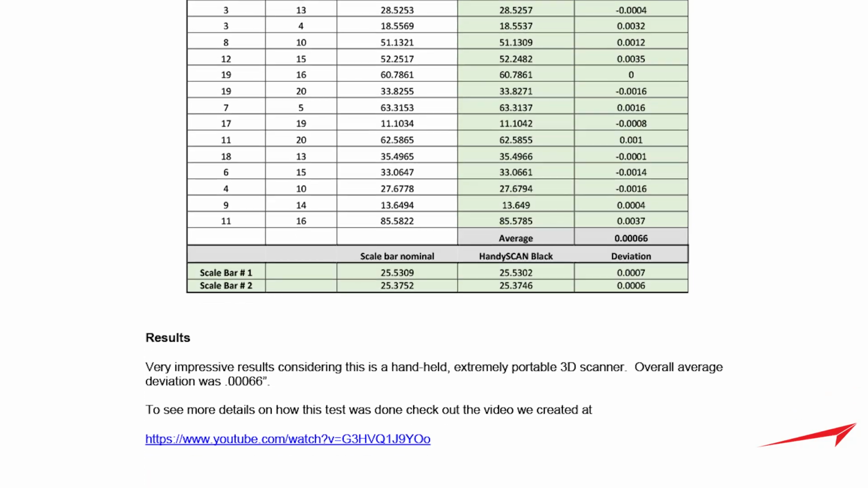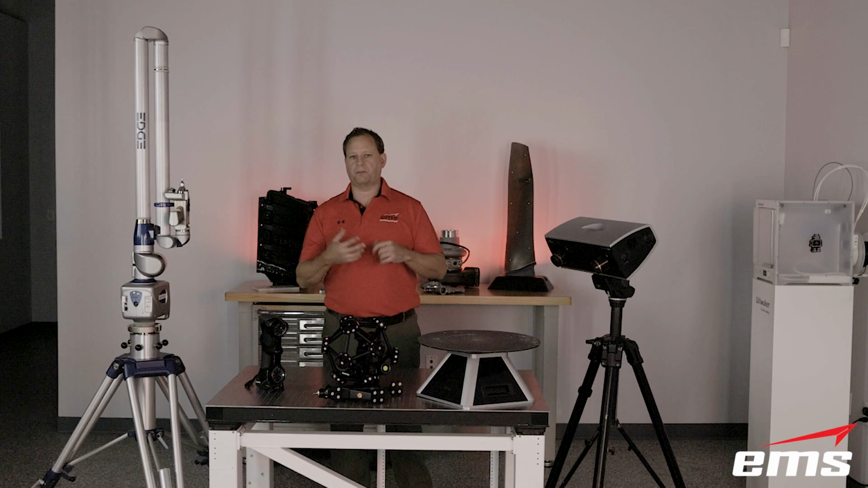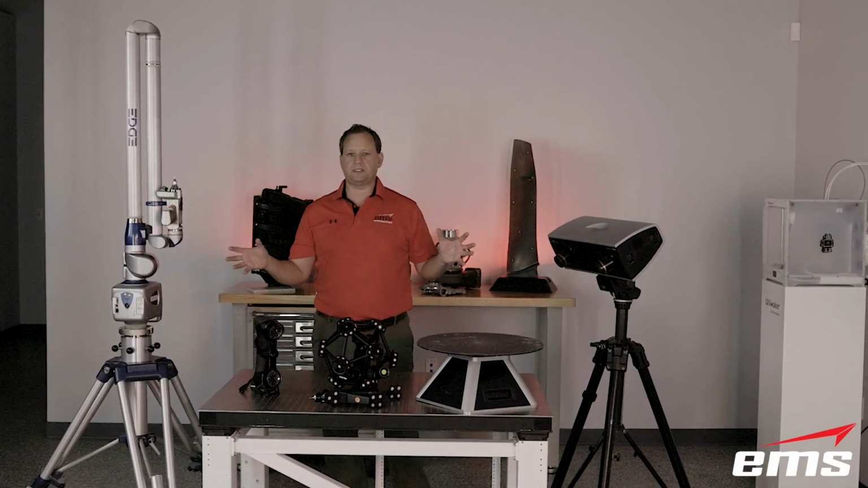But on paper, they're all accurate. So what plays into that? Well, part size and environment and user are probably some of the biggest things. So let's start with small parts. On small parts, these things are all accurate.